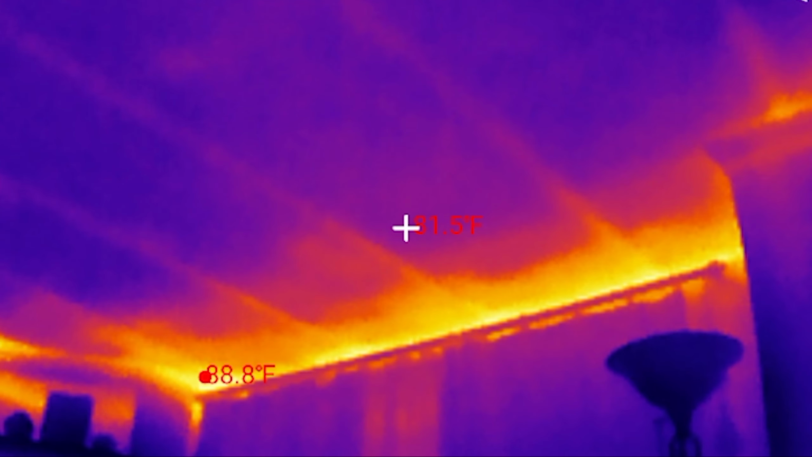Cold side first, an ice bath. And here's the honest part. A properly stirred slush holds at 32 Fahrenheit, and mine drifted warmer than that while I was working, which is fine because the probe is the reference anyway. My probe read 43.3 Fahrenheit, and the camera read 43.8, so only a 0.5 degree difference.